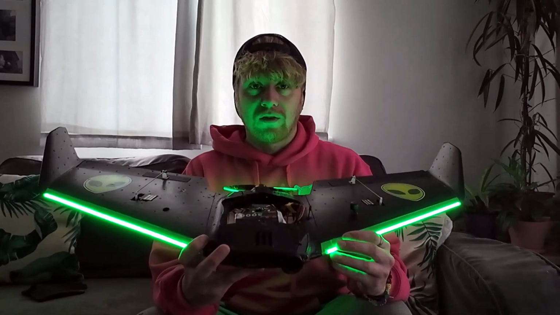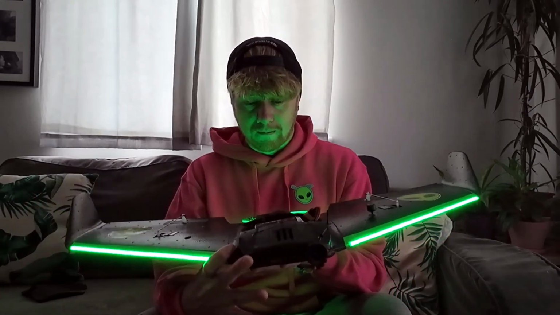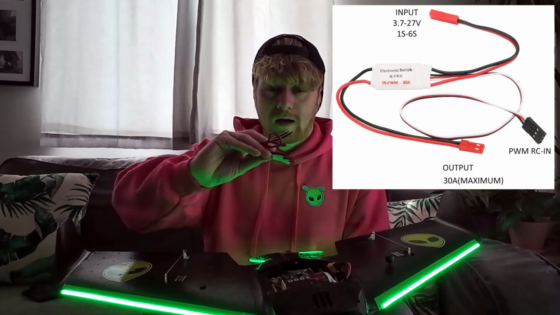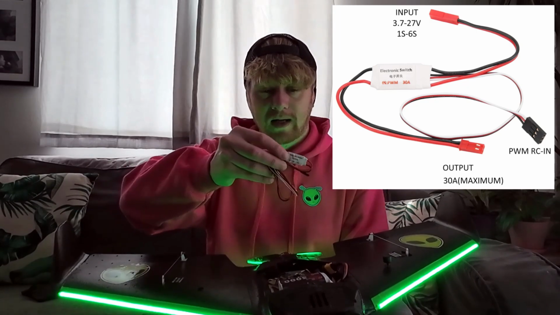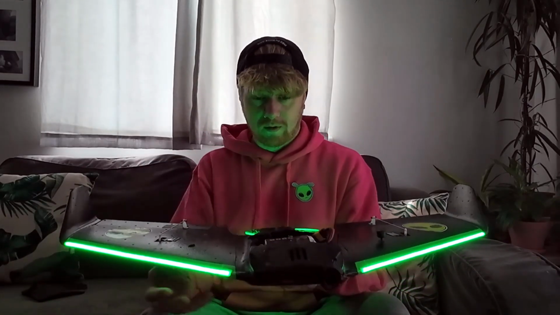Now, at the moment, the LEDs are permanently on. That's just because of the way that I've got things wired and because of the limitations of the flight controller. I have bought one of these here. This is a PWM relay switch. I will be wiring this in at some point, and that will give me the ability to turn the lights on and off when I want to.